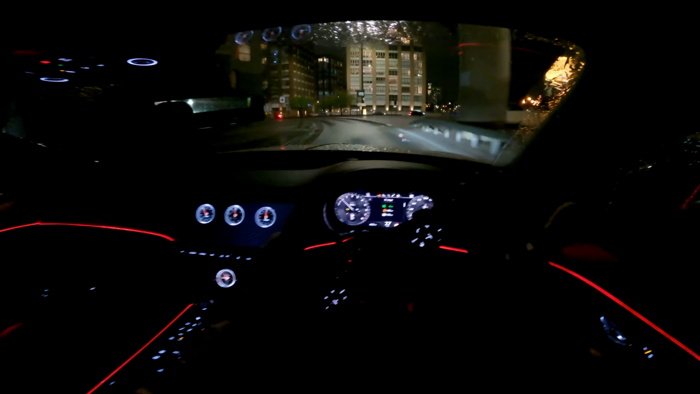This being 250, 300 for a good spec, 350 if you're going for like a W12 Mulliner or, you know, some crazy spec. Speaking of a Mulliner Flying Spur, I've reviewed one a few weeks ago, so check that out. I will put the video in the description here.